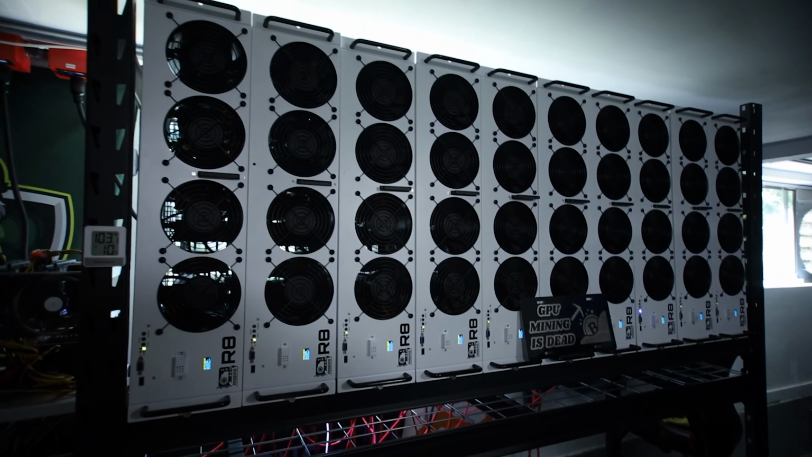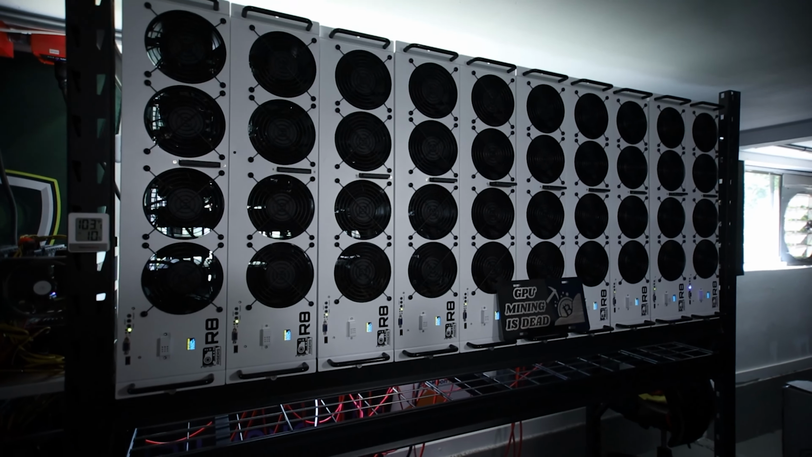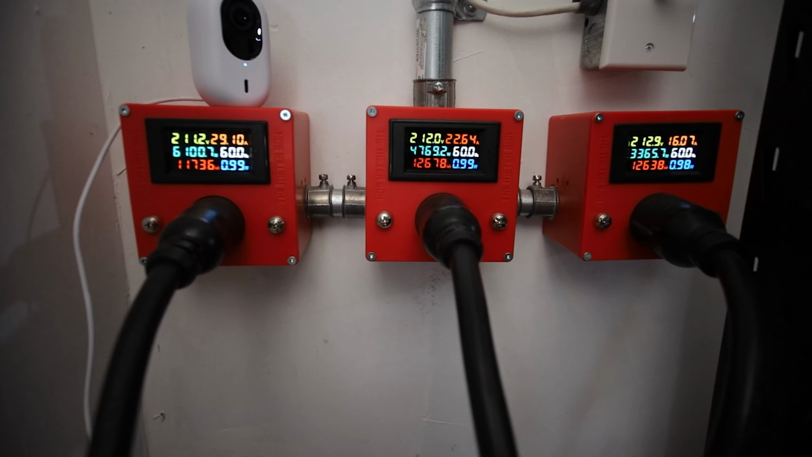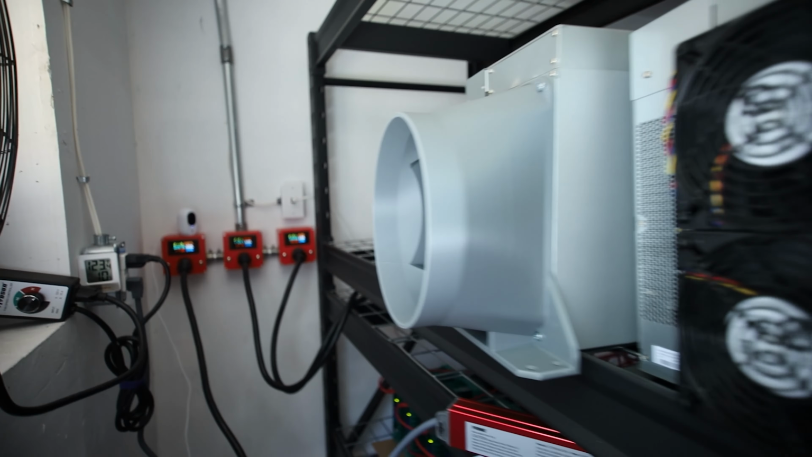Oh boy, it's getting hot here in my basement. It's a very hot day, over 100 Fahrenheit outside right now. They said this week is supposed to be a heat wave, so I've already had to turn off a few ASIC miners because they were getting pretty toasty. In my ASIC area over here, you can see it's 123 Fahrenheit back here. I got a lot of resistance and voltage drop as well because things are getting quite hot.